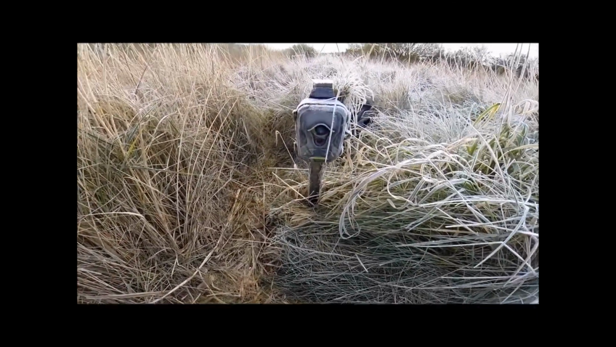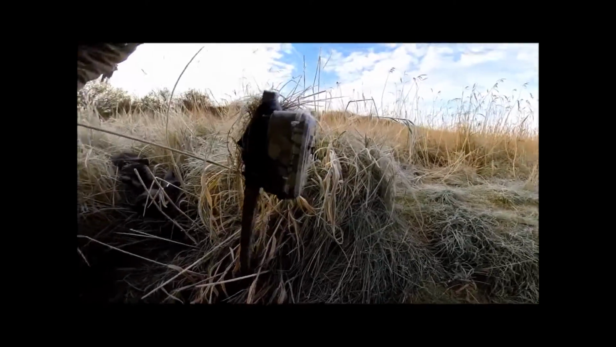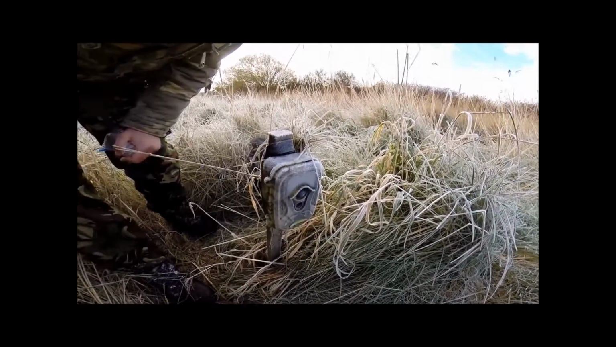Looks a little bit frosty. Right, we're just going to check this camera trap. It's a little bit frozen. As you can see, it's had a little bit of ice in last night. Let's just see now if it